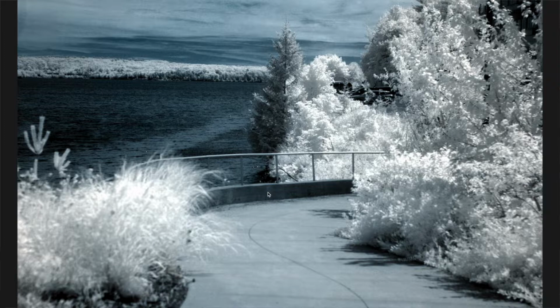Here's a great picture down by the building that I used to work at. You can see there's a lot of nice foliage and sky. You should note that the water is dark. It was a much nicer blue color. Well, I won't say nicer blue color, but it was a different color in actuality for what I could see. But in infrared, it doesn't give off or reflect a lot of infrared radiation, so it shows up as a very dark color.